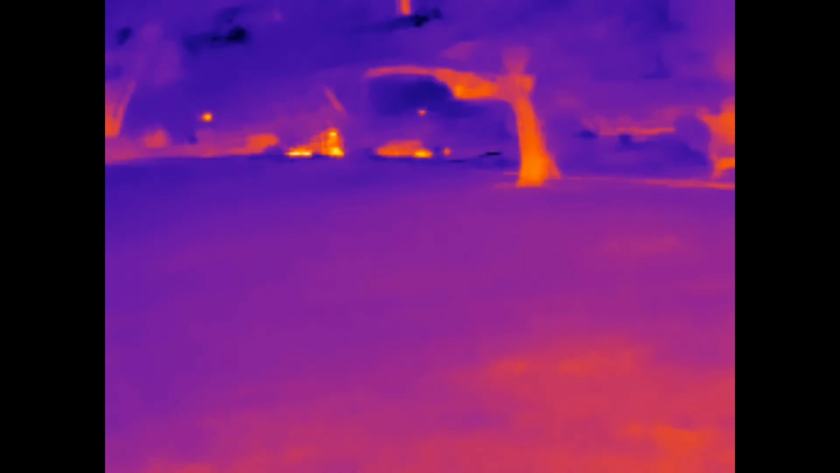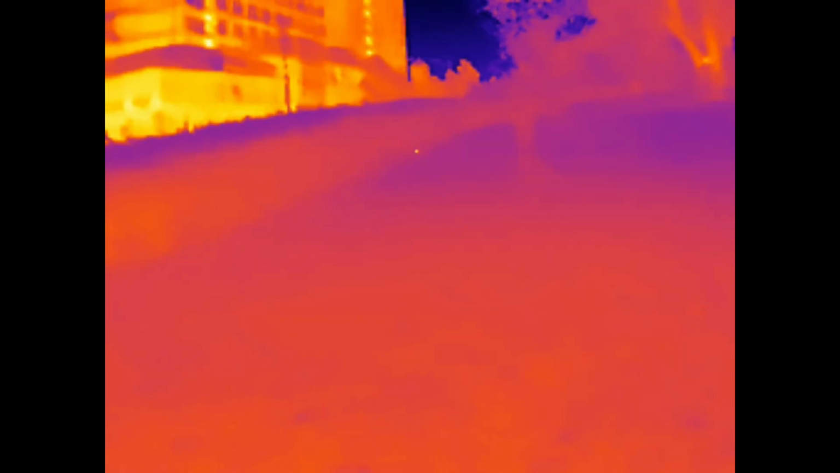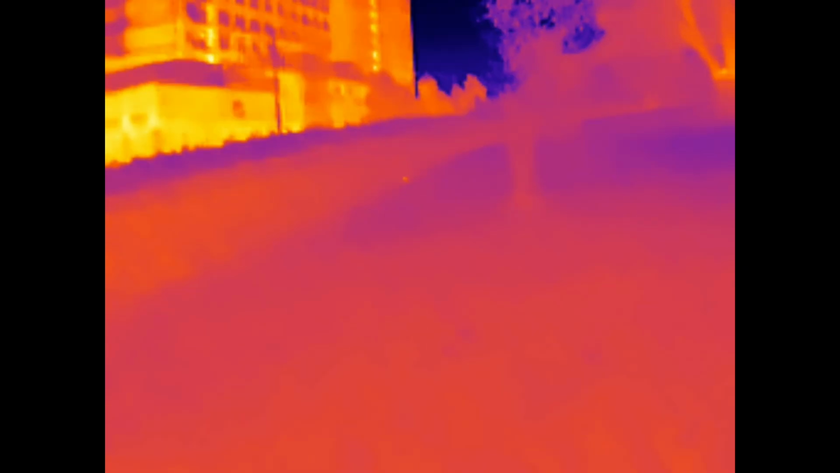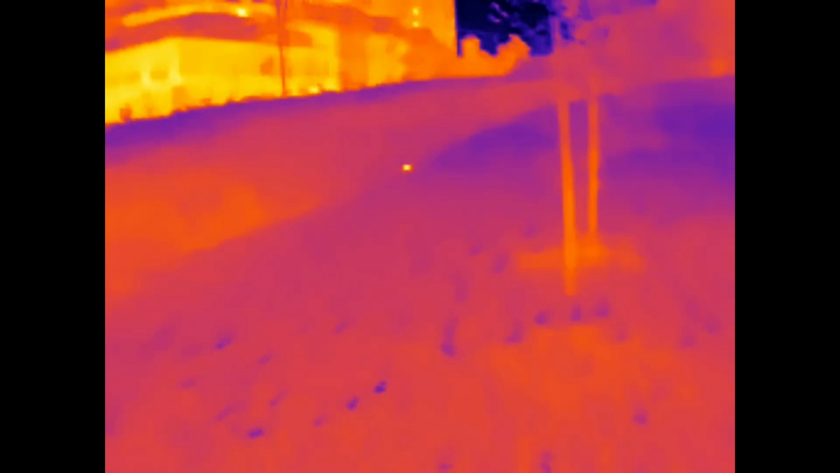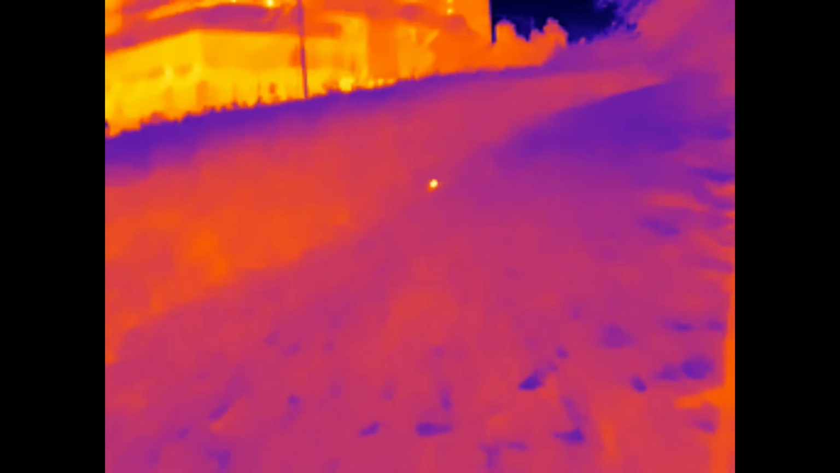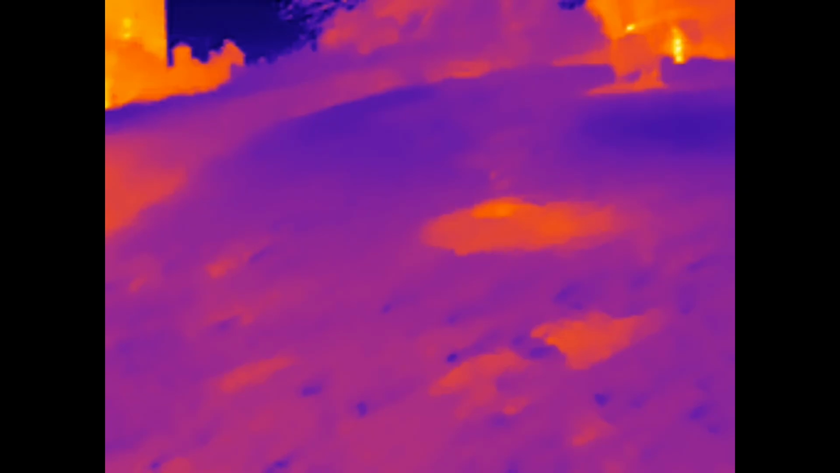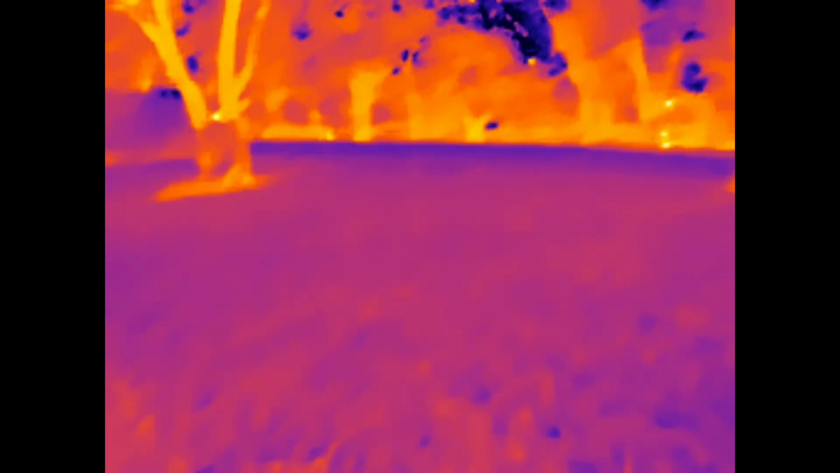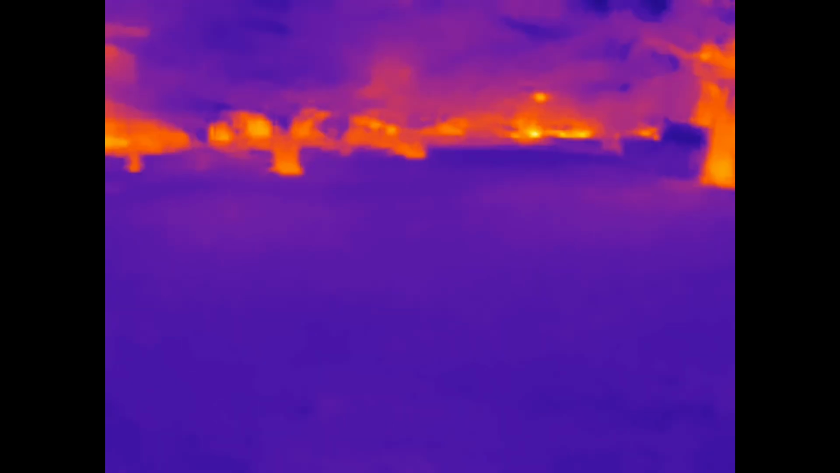Okay, let's have a bit of a walk. Oh, look, here we go. Looks like we got another mouse or something. And again, about 10 meters away. Go a bit slower, see if I can get closer. Oh, gone. Yeah. Person up there. Is anyone down here? No.